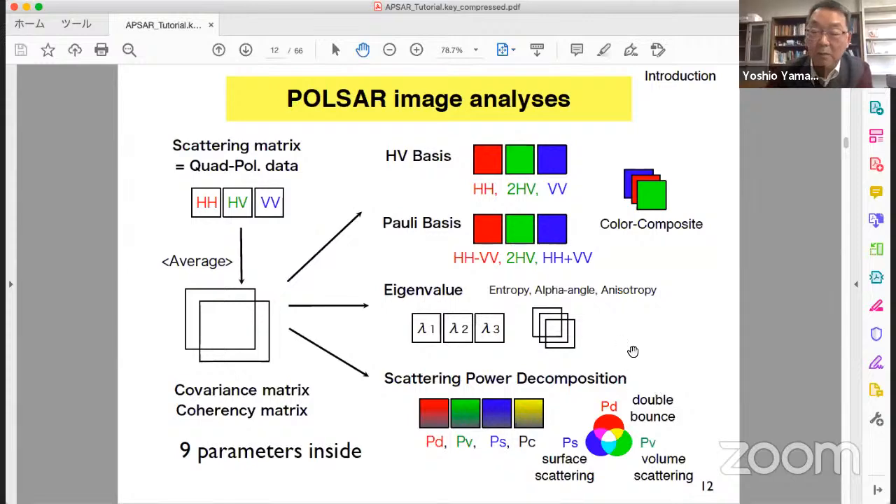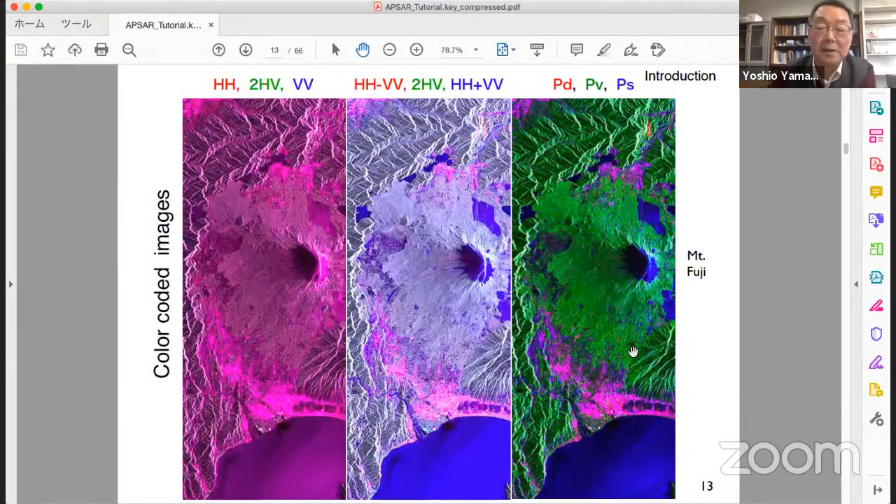Let's take an example. It's easier to understand by images. The color-coded image shown here is HH, HV, VV, normal covariance matrix type imaging. This is coherency matrix type imaging.